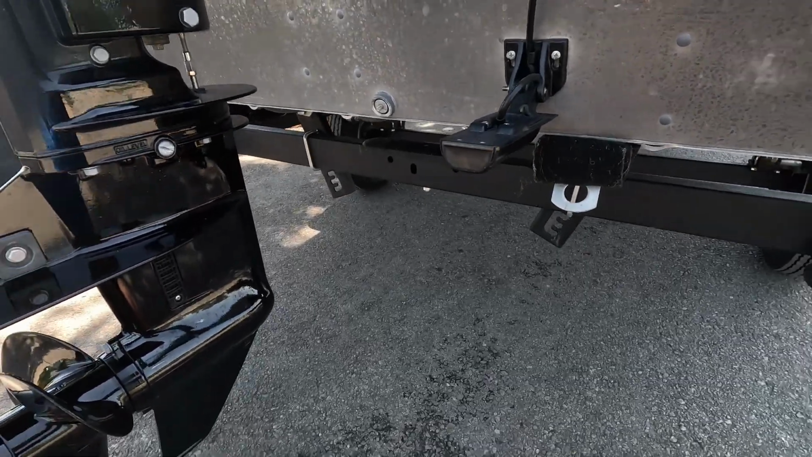So that concludes a couple of tips and tricks for installing the fish finder. And we'll get into my next section now, where we'll actually do an on-the-water demo, and I'll show you guys how I use the Garmin 73SV to locate structure and then to find fish. So stay tuned.